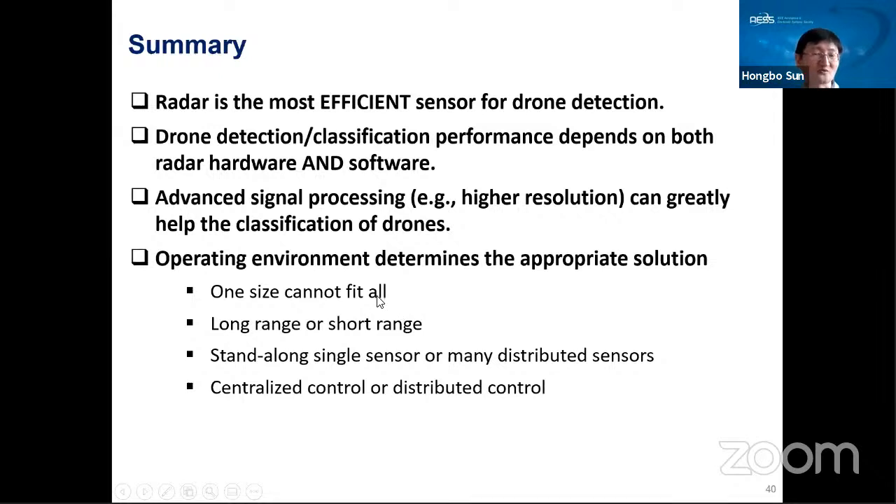We need to consider in the environment whether we really need to achieve very long-range detection or just short-range detection will be enough. We should also consider whether we should use a standalone single sensor or many distributed sensors. For some applications, many distributed sensors will be more cost-effective. We may also consider whether we use centralized control or distributed control.